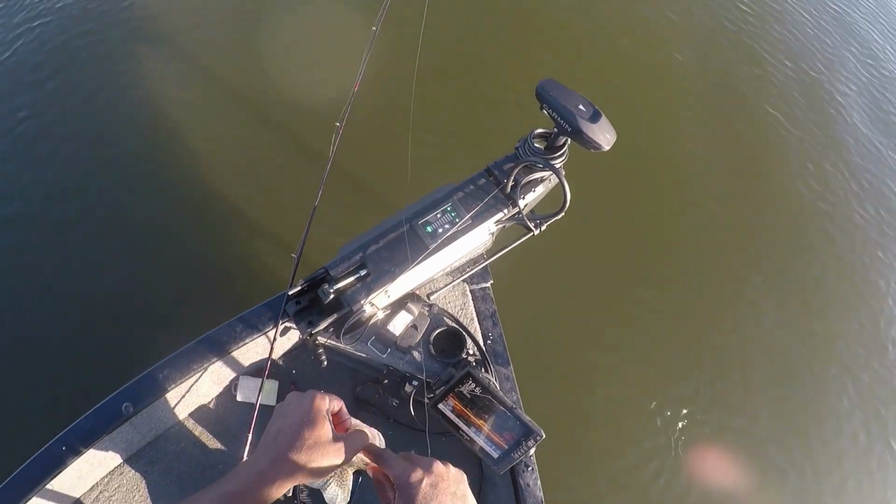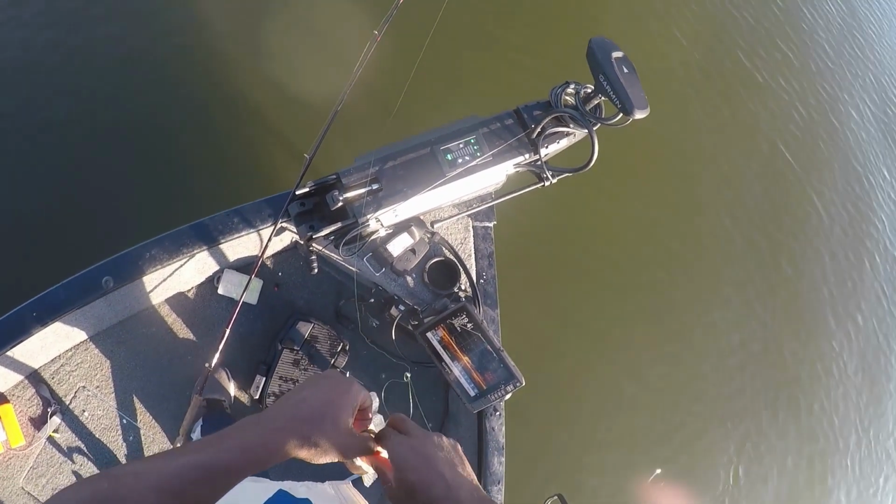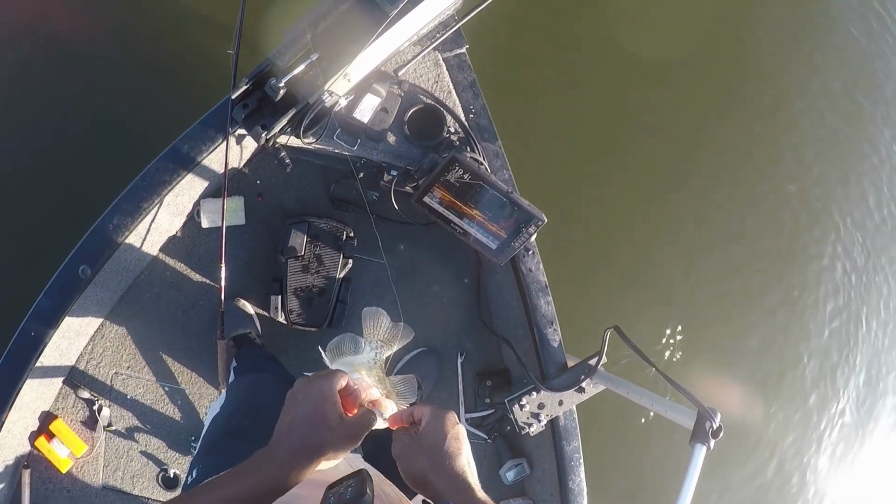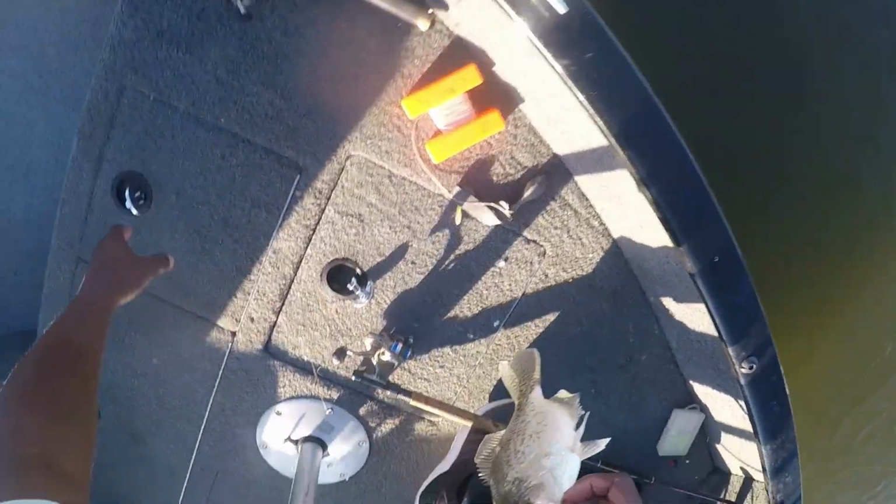Good blacks. And they are feeding good. Fish are feeding good out here.